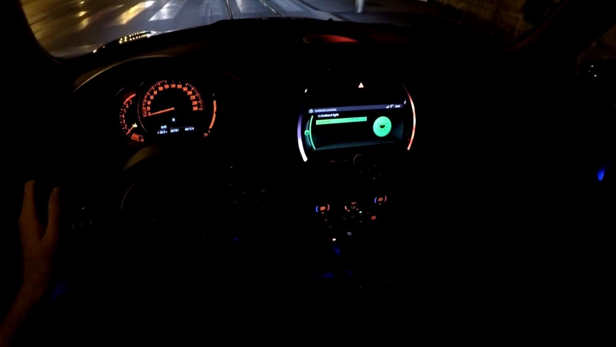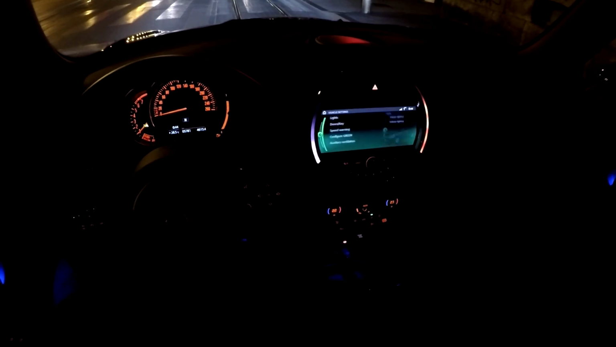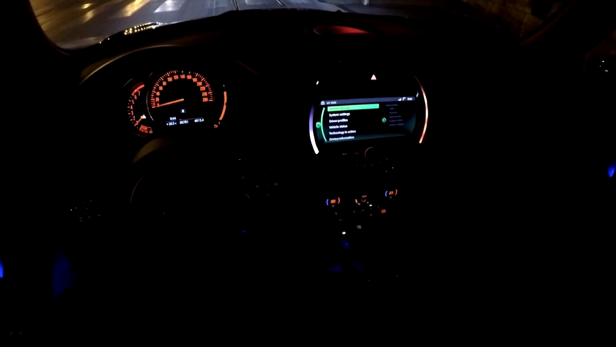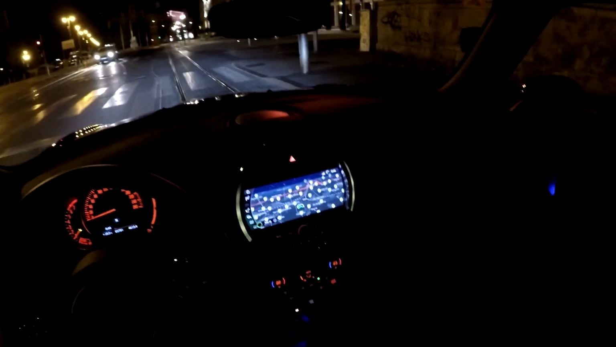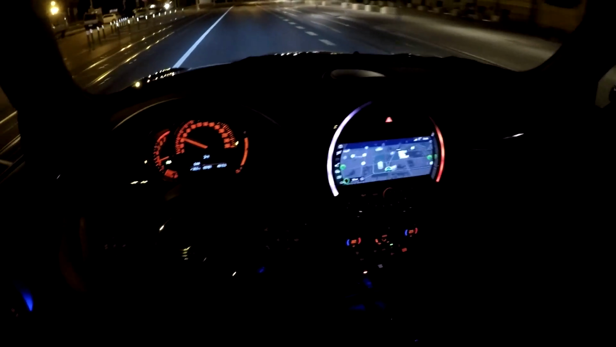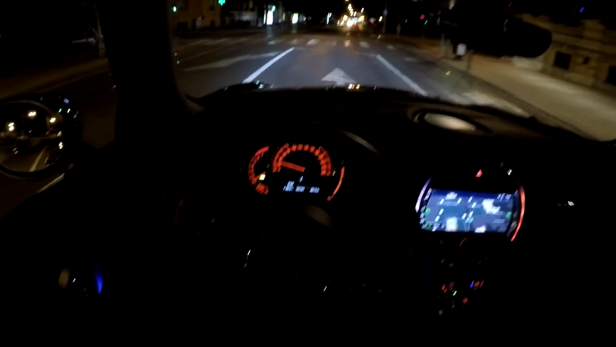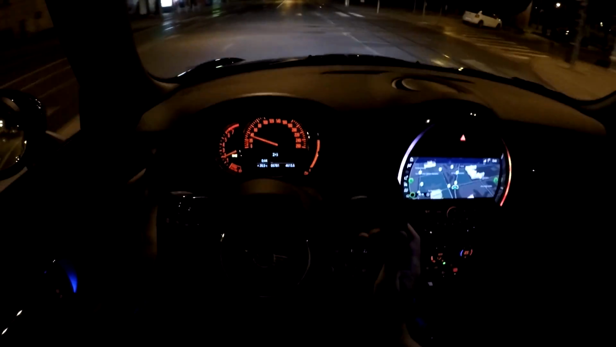Now next thing we need to do is put on the navigation, and as you can see there's some lovely views over here. Let me zoom in on that for you. As you can see, we have the National Theatre on my left, and I don't know if you can see it, but here we have a 3D shape of the National Theatre on the navigation system.